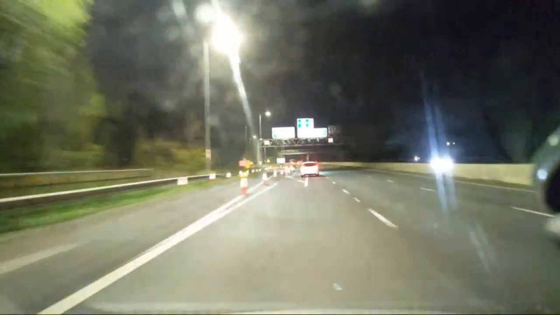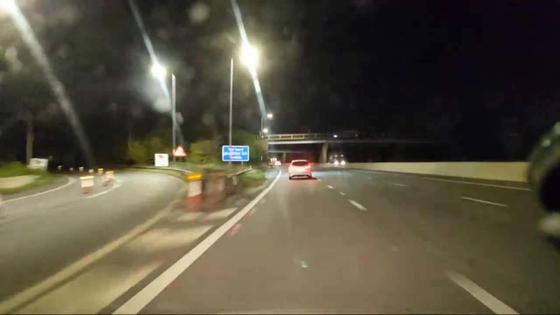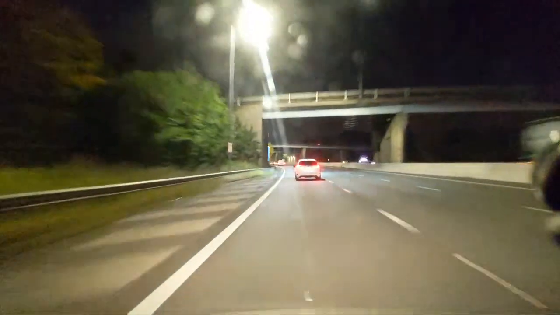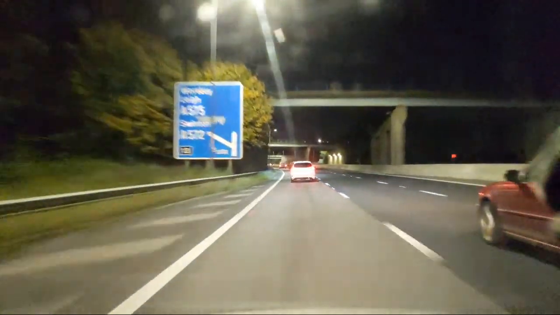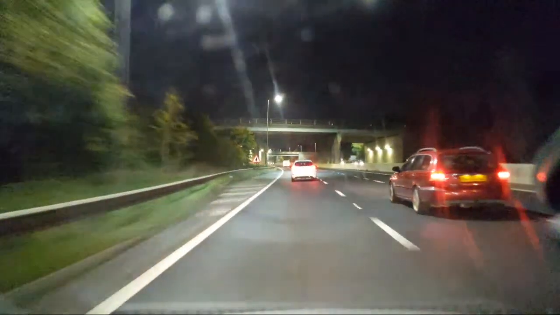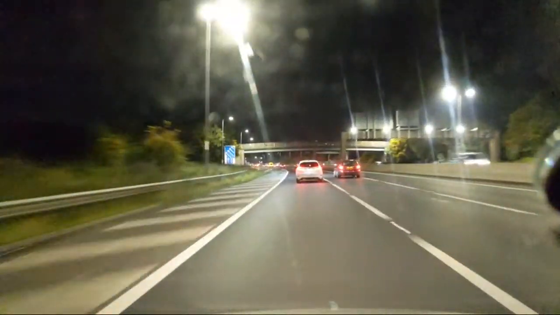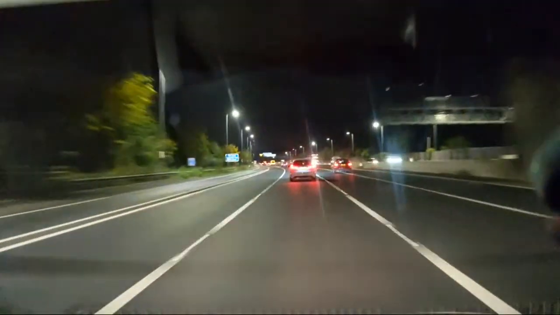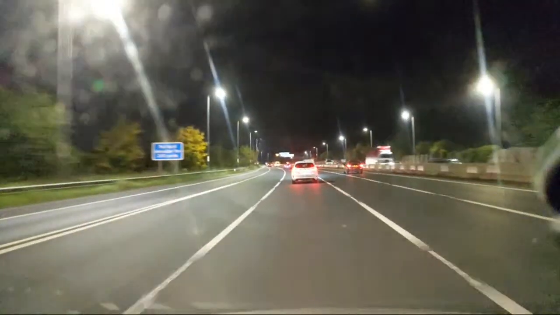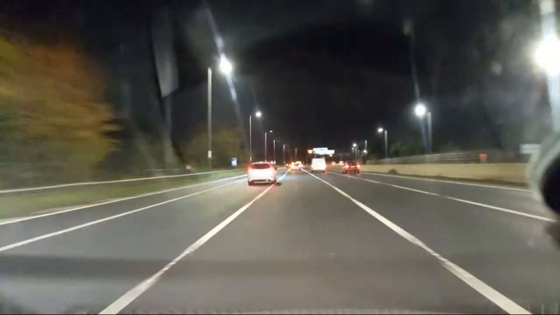Right, that car will probably disappear on the slip road. Oh, or not. That's left me in an awkward position, now being overtaken by another car. There's a hell of a lot of cars around now. I mean, ridiculous amount of cars, front and back.